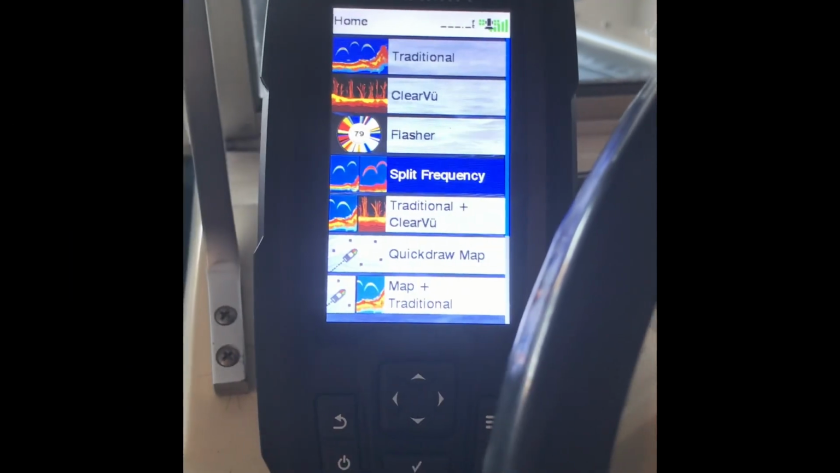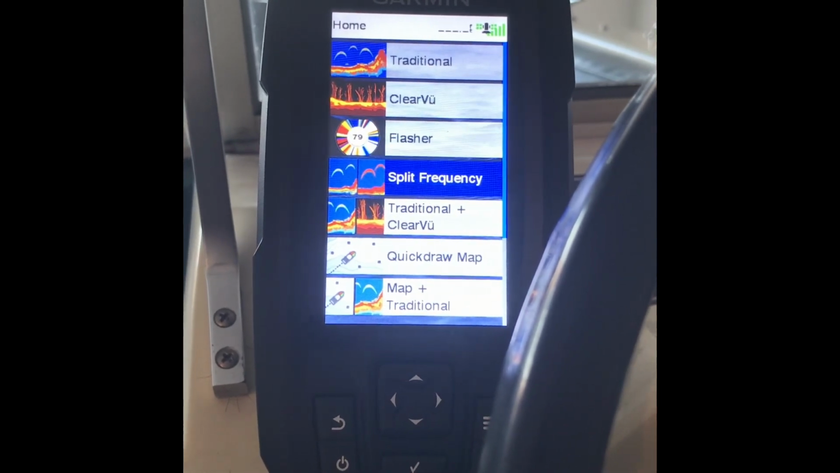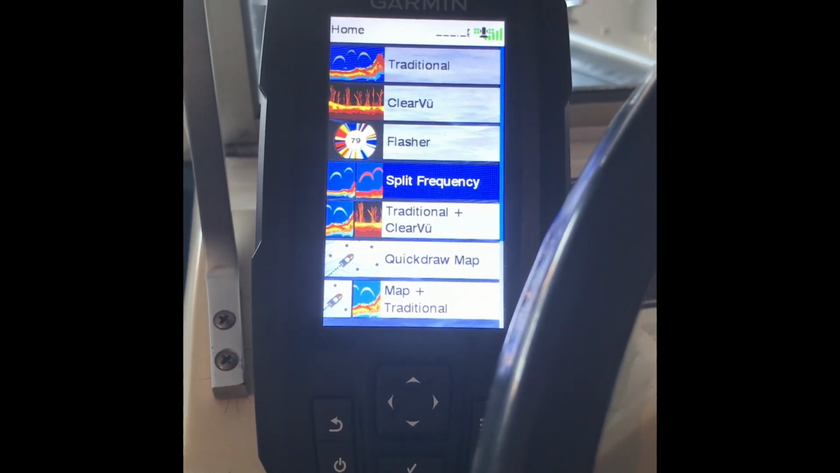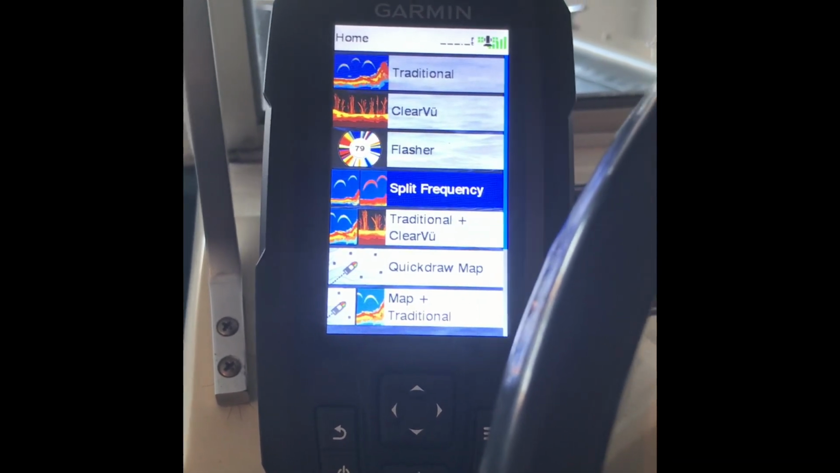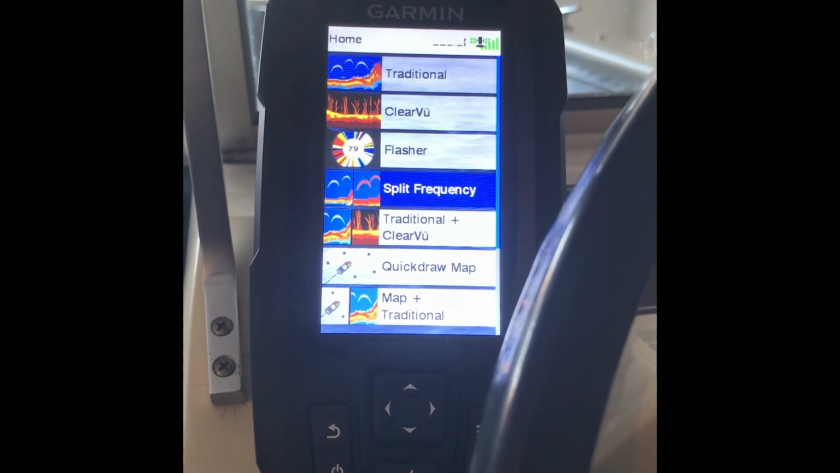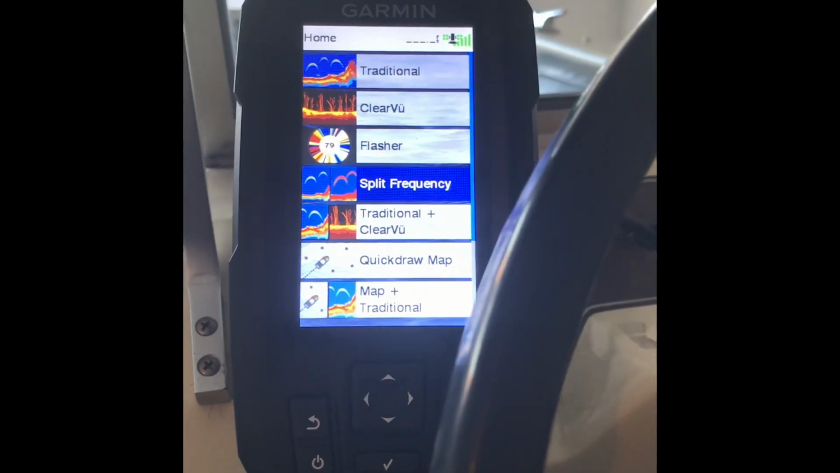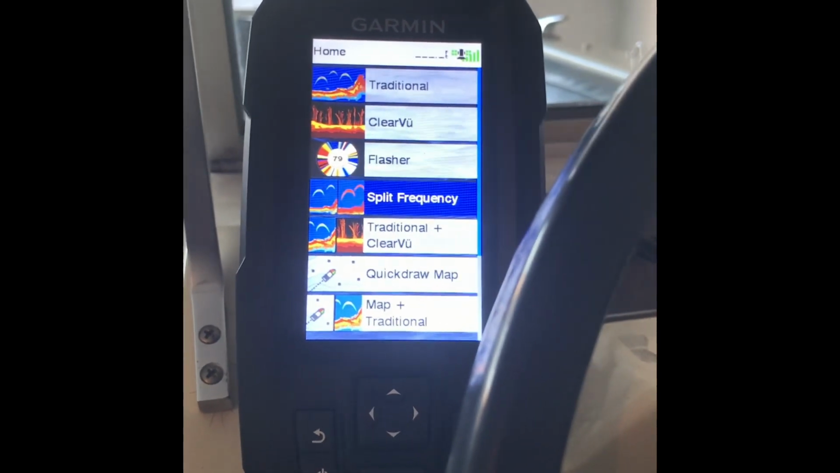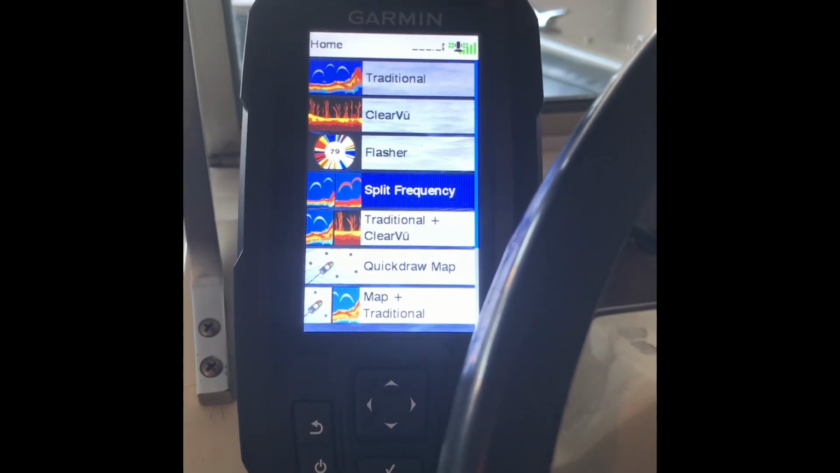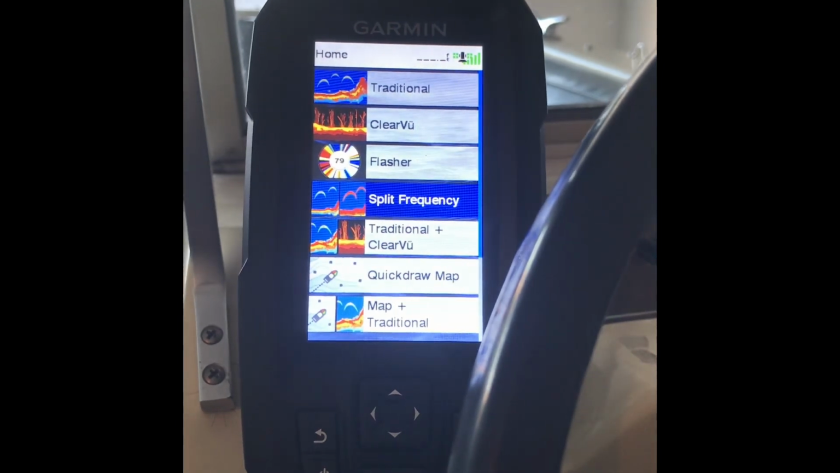So if I had to make a recommendation on this, rate this, I definitely would give it 5 stars for what it is. It's a $180 unit that has true down imaging now, GPS. I understand it isn't preloaded maps, but you are getting the contour maps, split frequency, split screen. GPS is keeping track of your speed. You have water temperature. The list goes on.